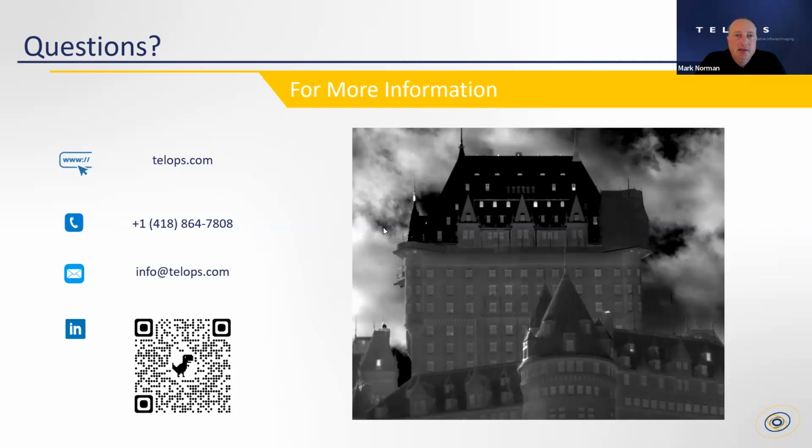Temperature limitations is another question. So the operating temperature range for the system is -10 to +50 Celsius. Storage temperature is wider, but that gives you a sense of the operating temperature. I mean, it is an FTIR system. There is a cooler for the detector. It's a Stirling cooler, so it's a closed cycle compressor. So above 50 Celsius, it has challenges maintaining the detector temperature, but -10 to +50 should give you a sense of the operating range.